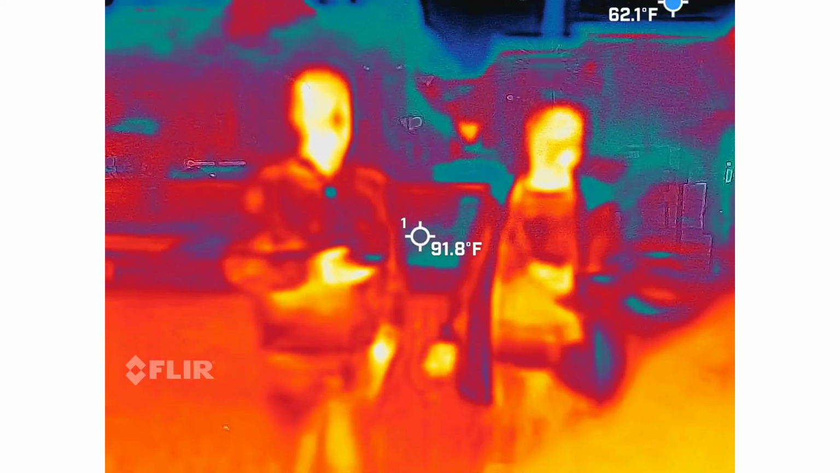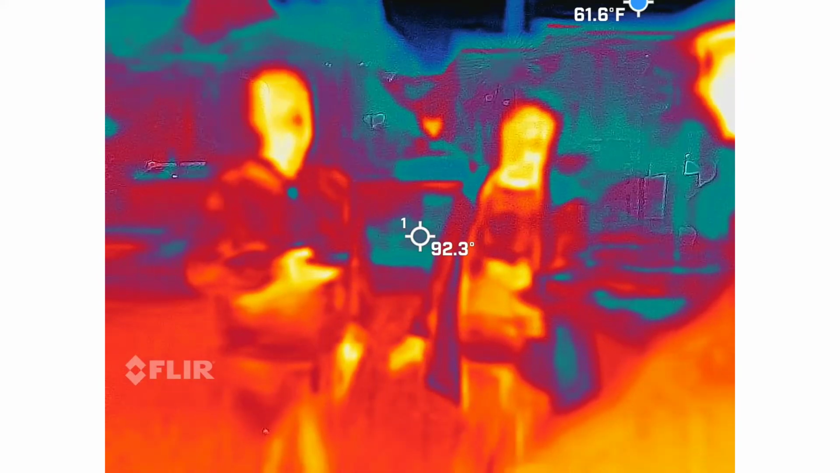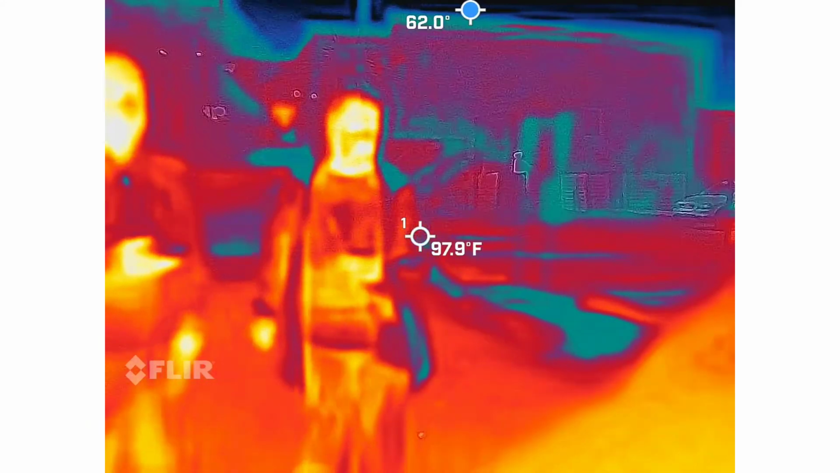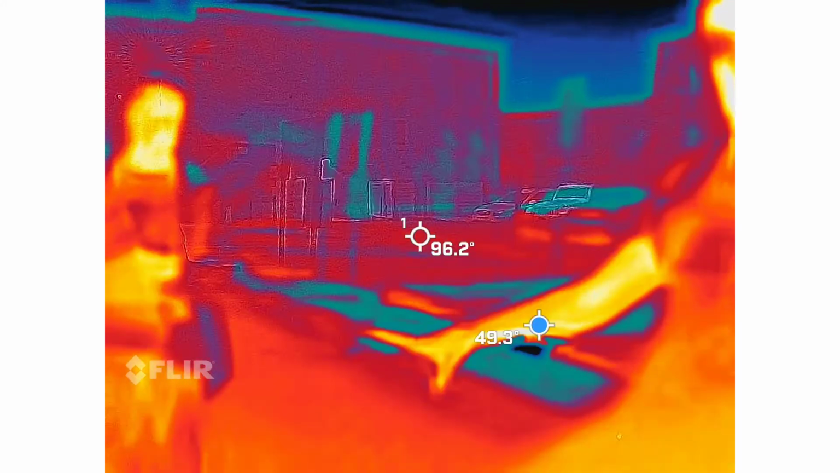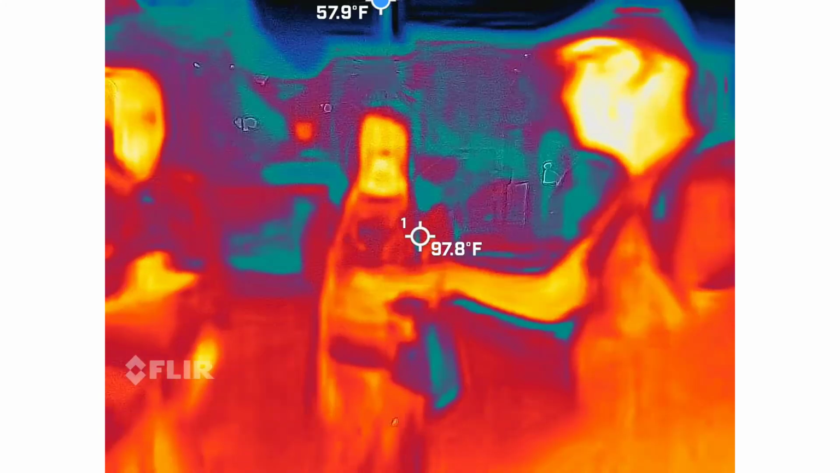I have epilepsy, so things like that actually influence my brain when they go that high. I have to be very, very careful. Headaches will come on very, very quickly. I actually stood about 15 to 20 feet away from him, and I said, just stand here. I want to know if it comes back. Let me know if you're feeling anything. Are you doing okay? His safety was first, obviously, but yeah, highest one I've ever seen in this space, believe it or not.